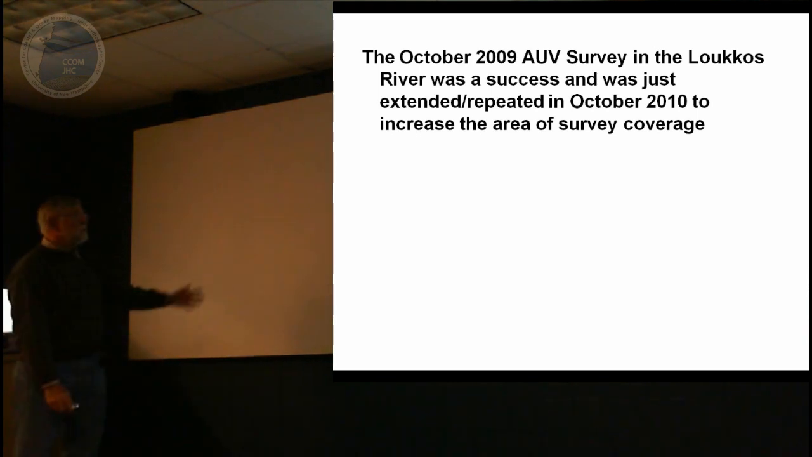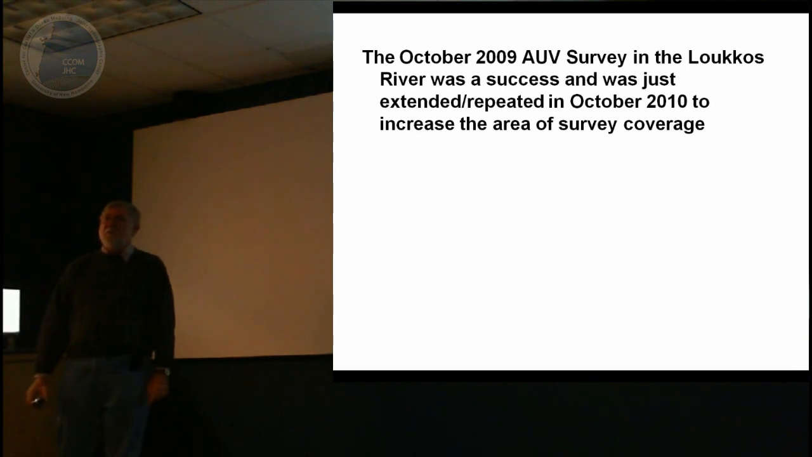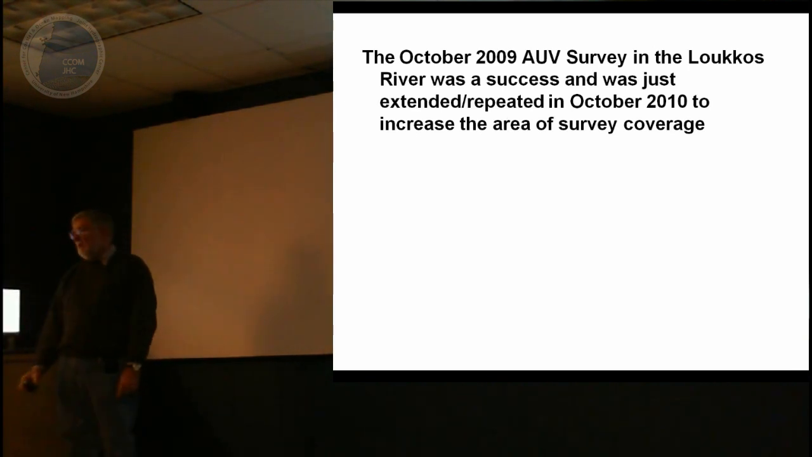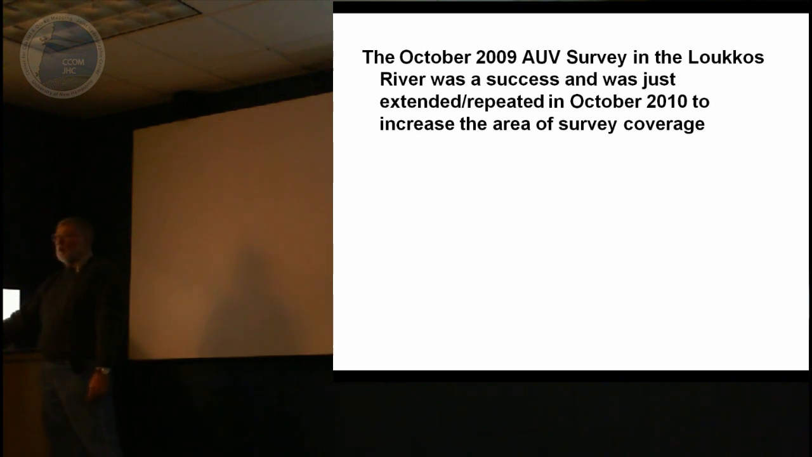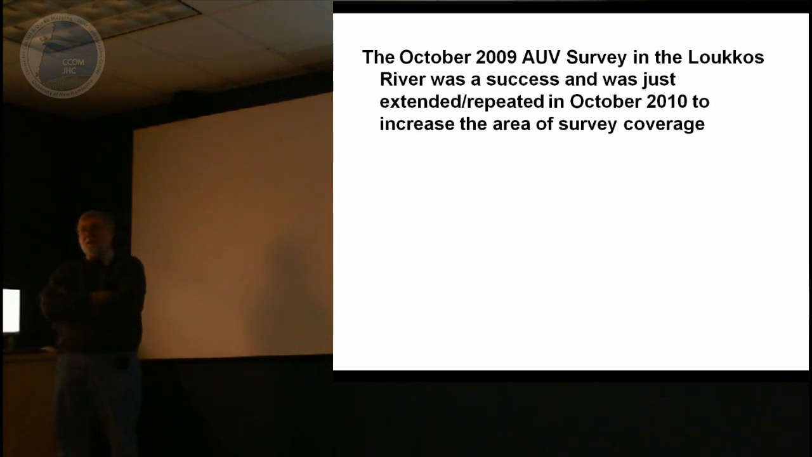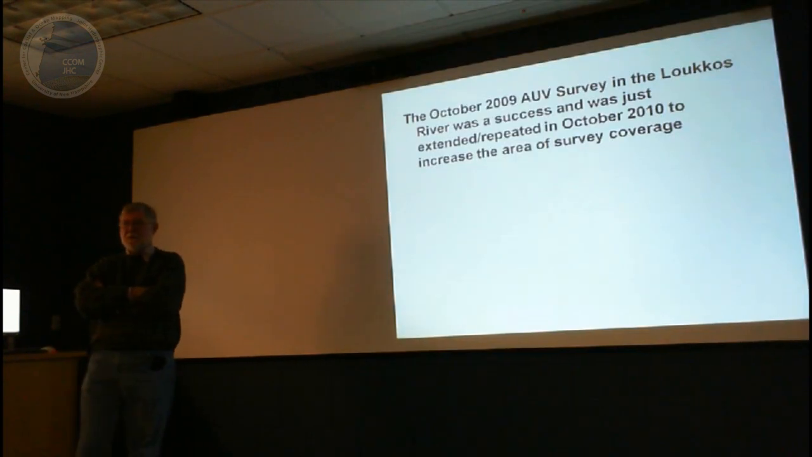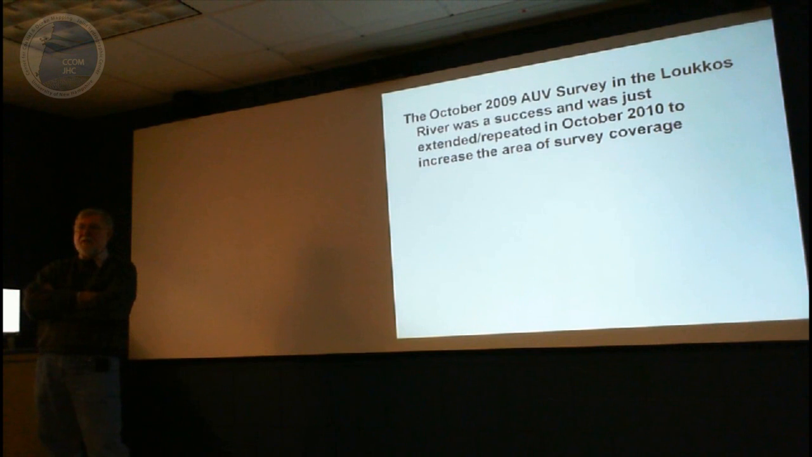So I can say, as I did to start with, that our October 2009 AUV was a success, and that caused us to be interested in going back, and we went back this year. We were even more successful this year than we were last year, because the AUV we ran this year had a little multi-beam on it, where before it was only a single beam and had a DVL.